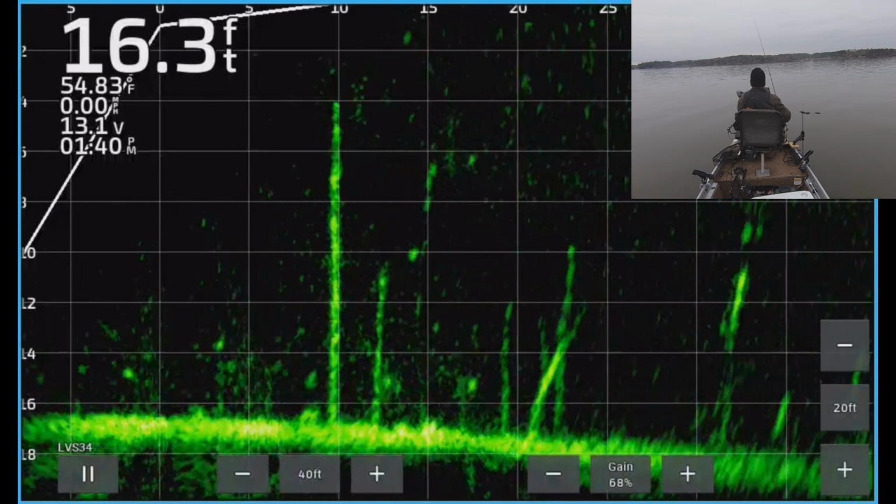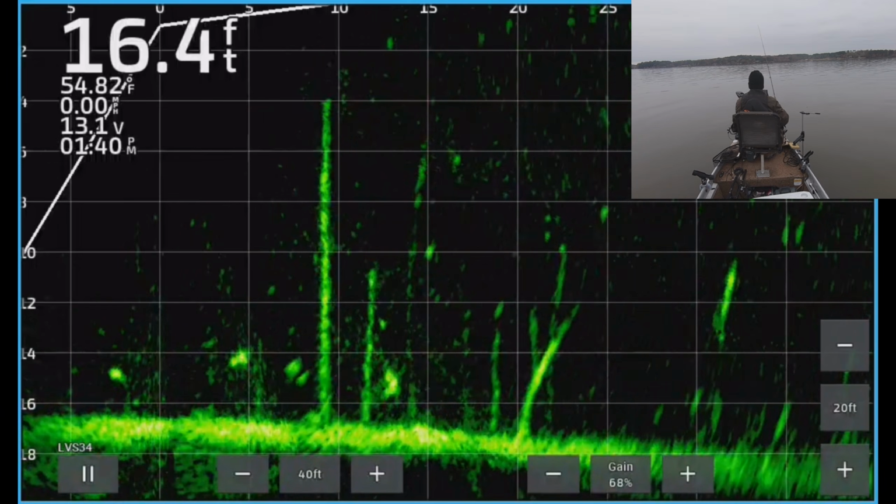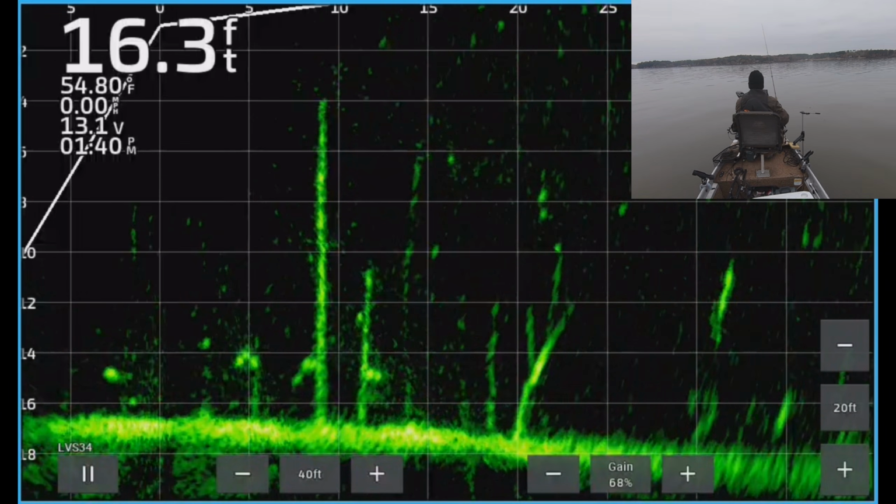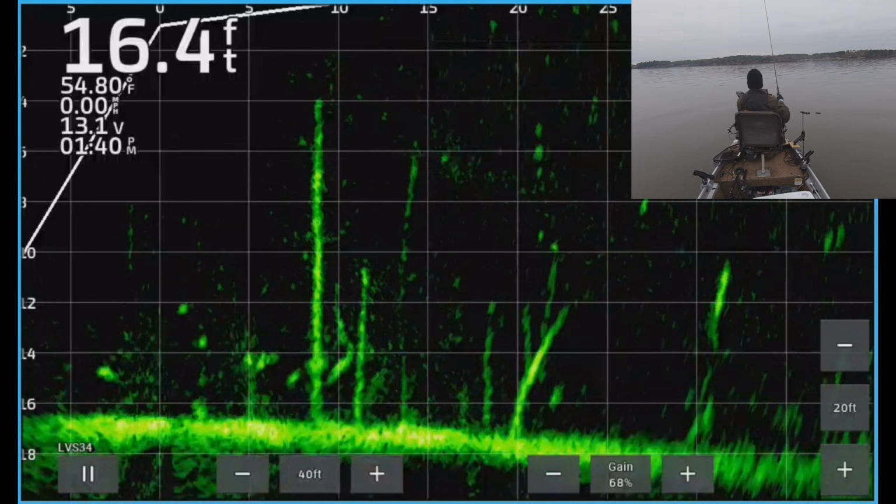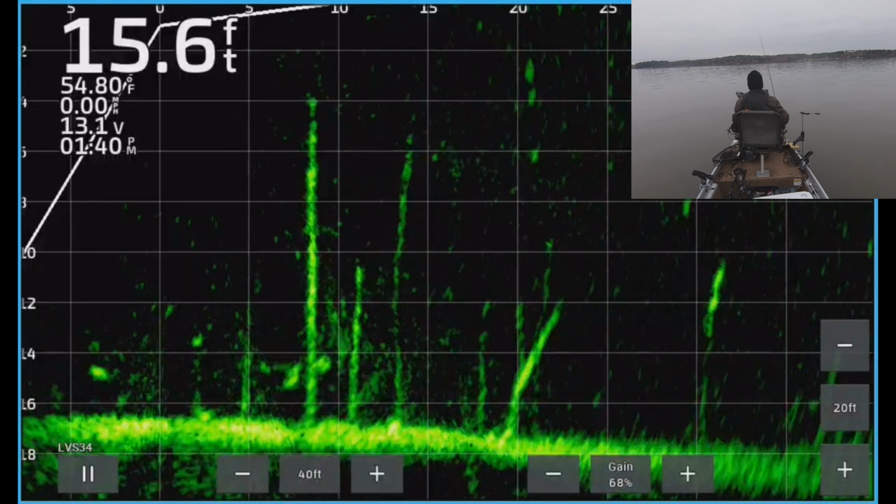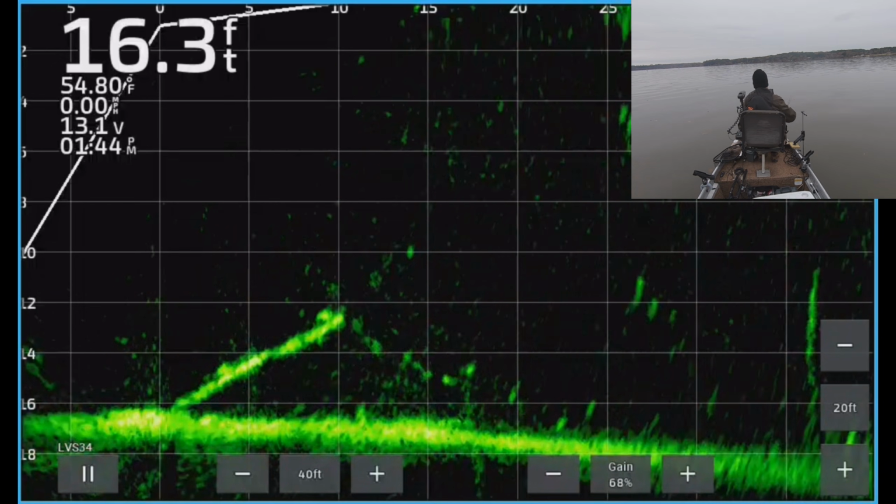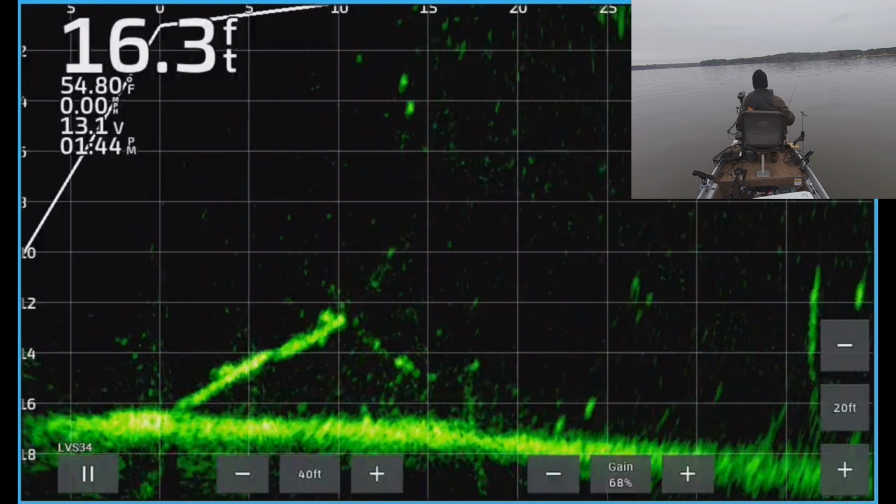I'm gonna try and do some. Here it comes right over this one towards the bottom. That's a good sized fish. Here he comes. He's following. Oh, I missed him. Man, I could catch like 10 fish in a row. Every one of them I miss hurts.